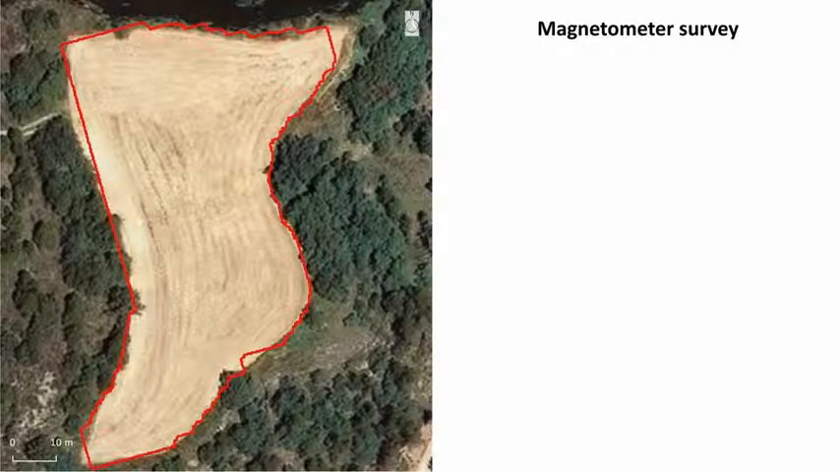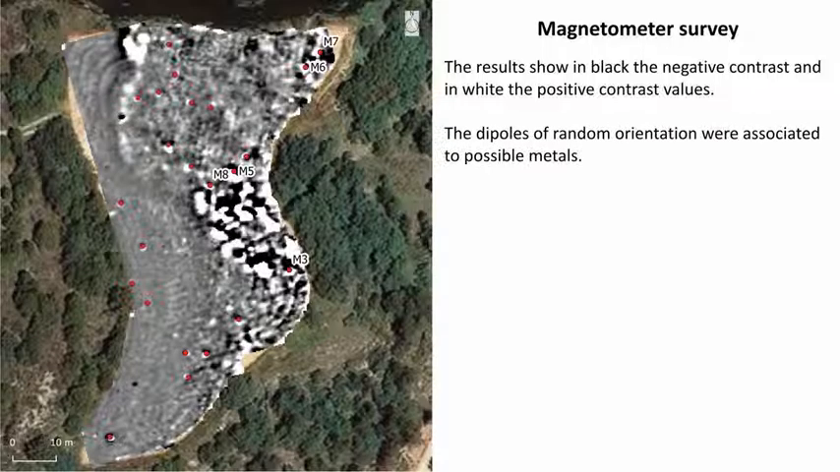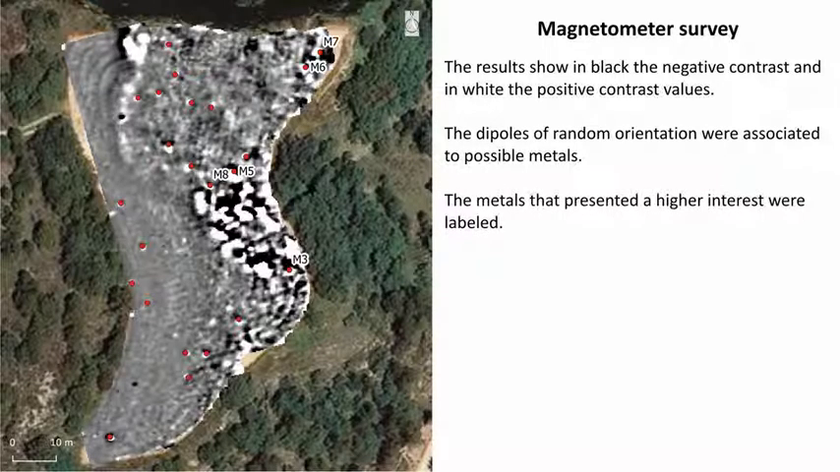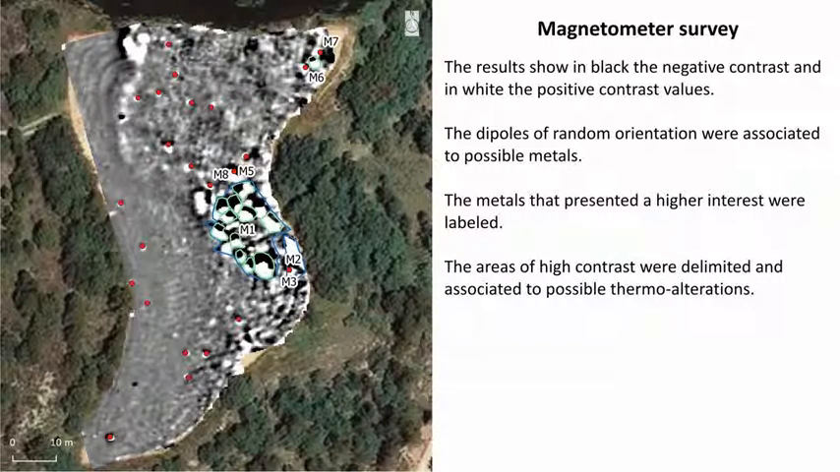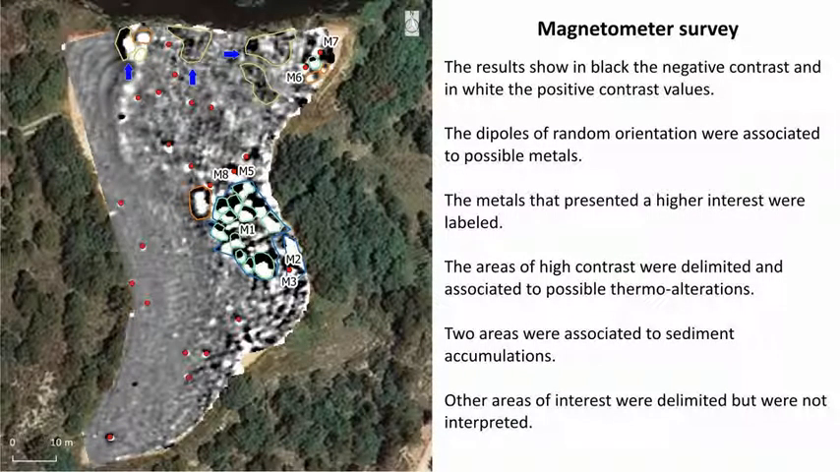Part 2. Individual surveys. The results of the magnetometer survey show in black the negative contrast and in white the positive contrast values. The dipoles of random orientation were associated to possible metals. The metals that presented a higher interest were labeled. The areas of high contrast were delimited and associated to possible thermal alterations. 2 areas were associated to sediment accumulations. Other areas of interest were delimited but were not interpreted.